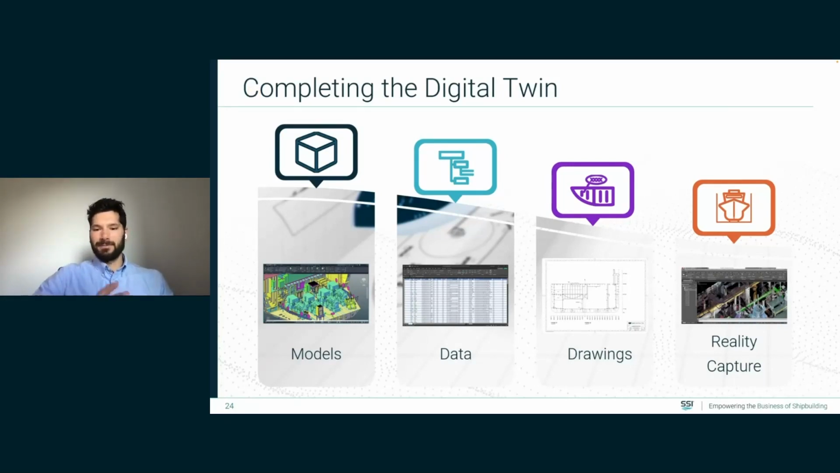Reality capture, like laser scanning, supports this information with an overlay of the ship's configuration. Designers can use this information to identify what information has not been captured. And then later on, when we're talking about production, we can really see what was built and how it exists on board the ship.